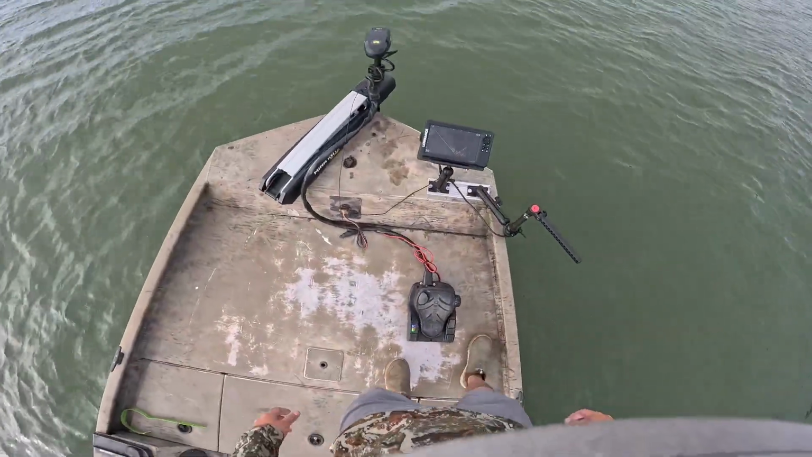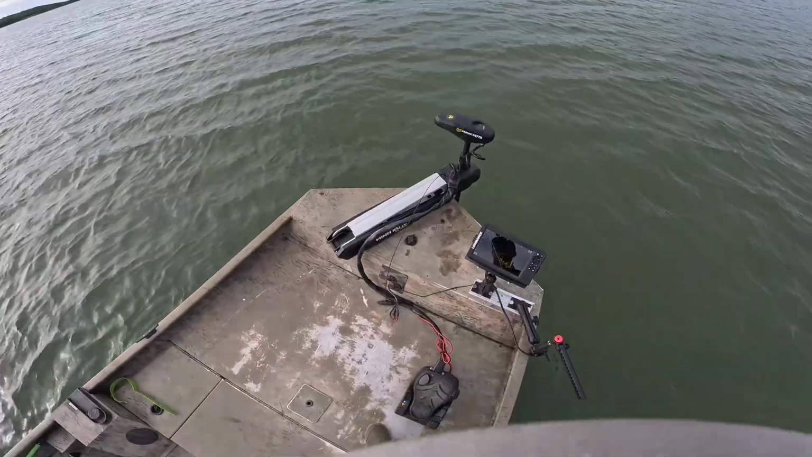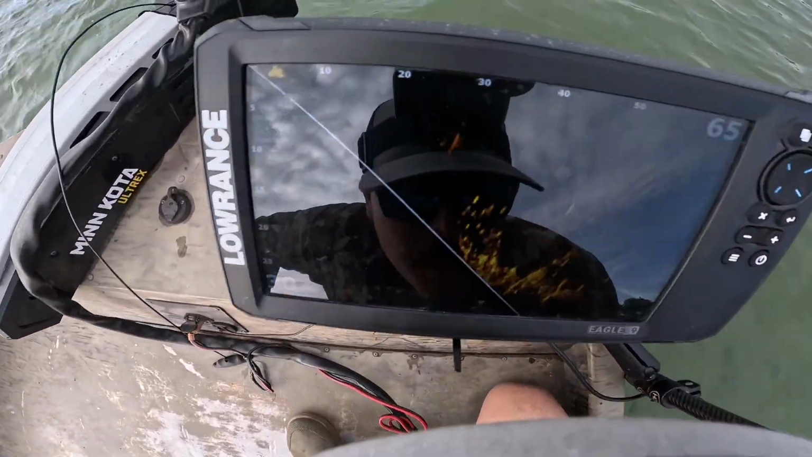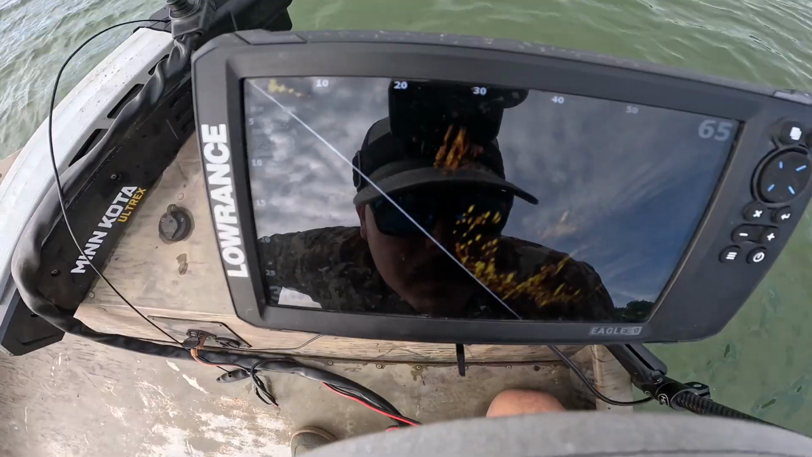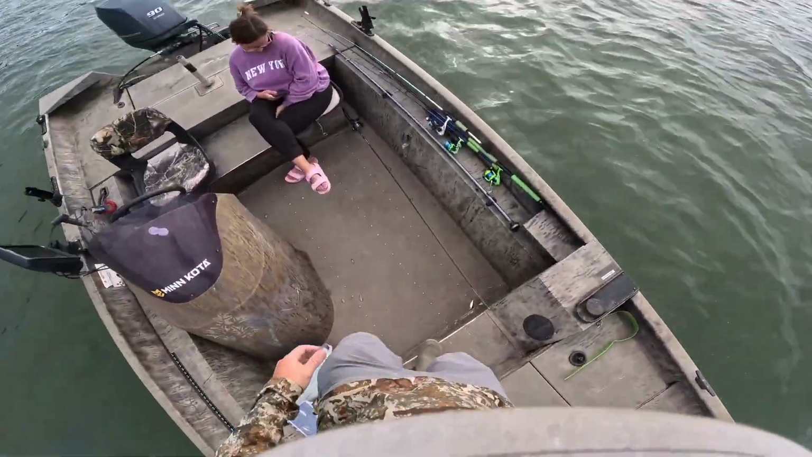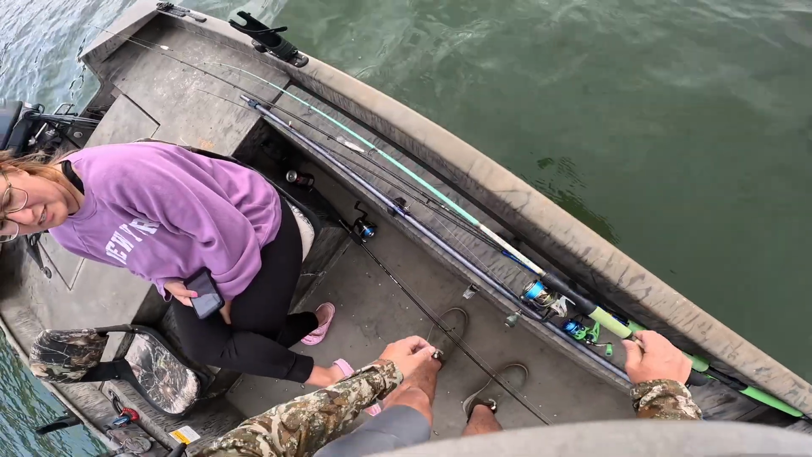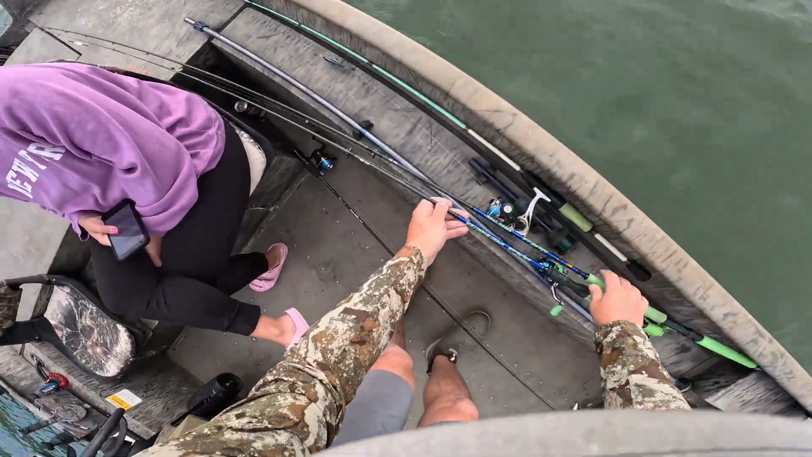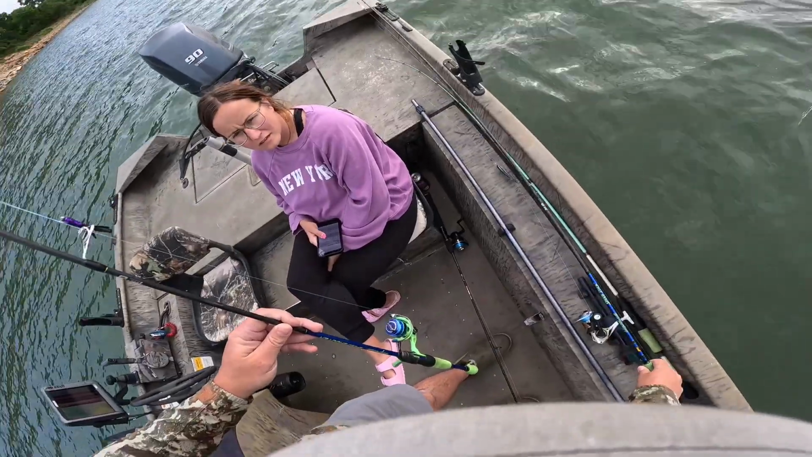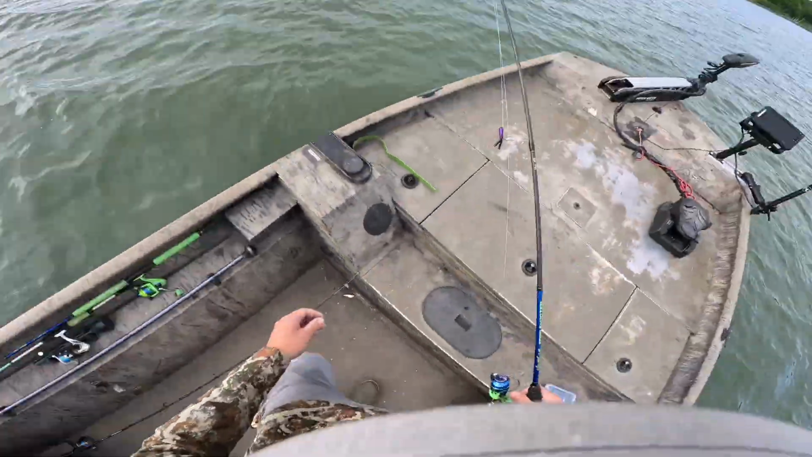Let's see. Wind's kind of pushing us around, but like I said, it's a good little pile of fish. We don't know if they'll play or not, but let's toss some jigs out. Can I use the same one that I have? The smallmouth should be up here too, but yeah, I mean, can take that pull.